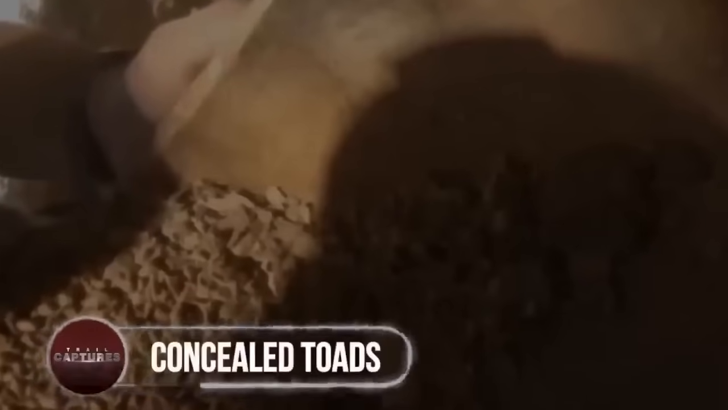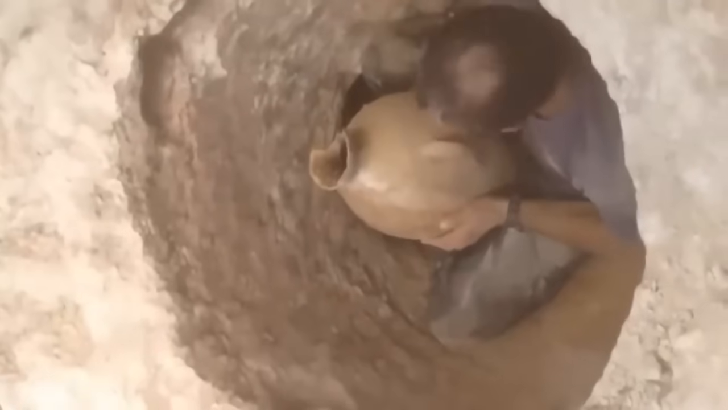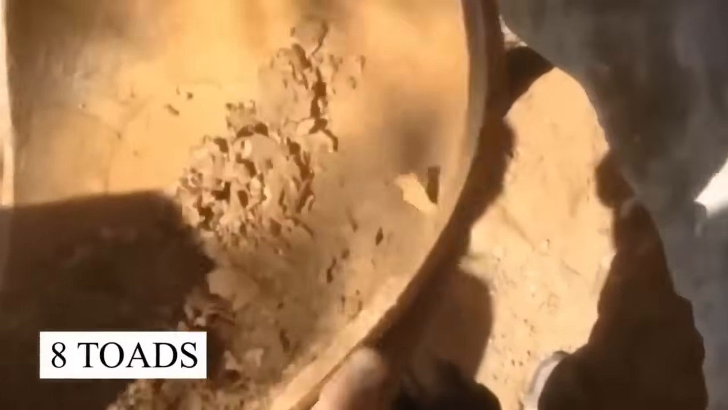Concealed toads. Preserving the least expected things. The old customs are nothing but a mystery for the present world. Just like this, when a man, while digging an ancient tomb, unearthed a jar. While the other jars used to be filled with the organs of humans that died hundreds of years ago, this one was filled with 8 mummified toads.